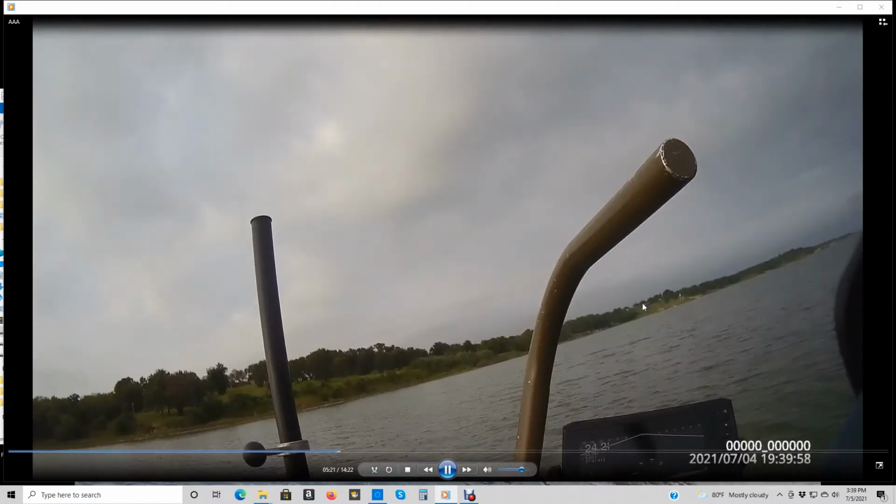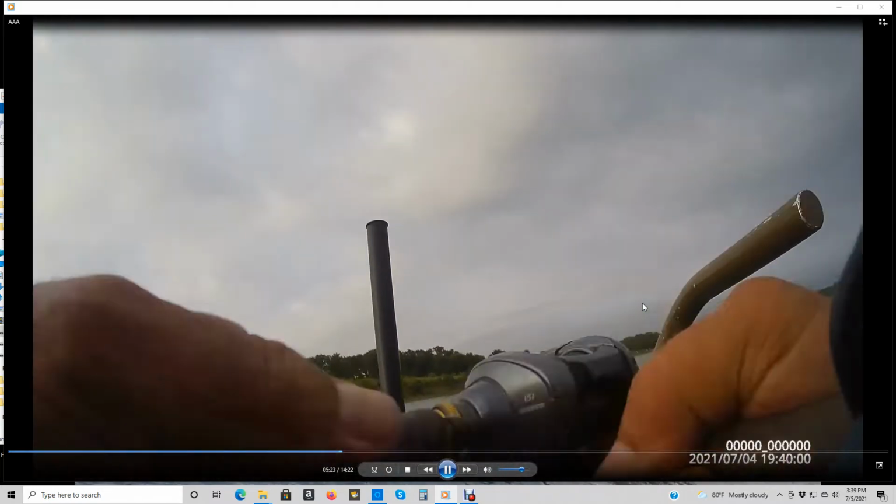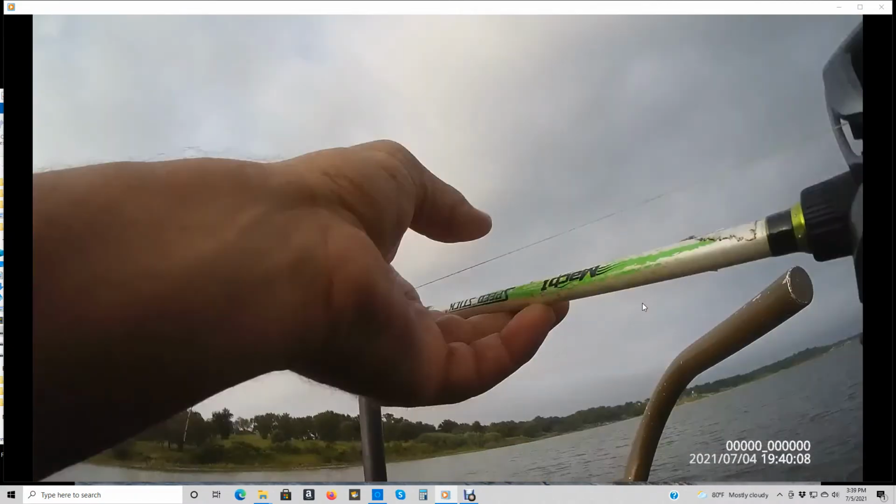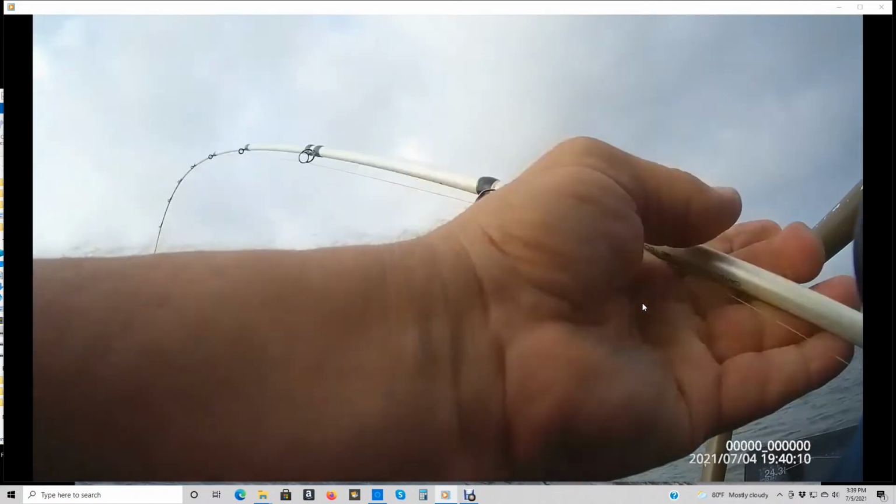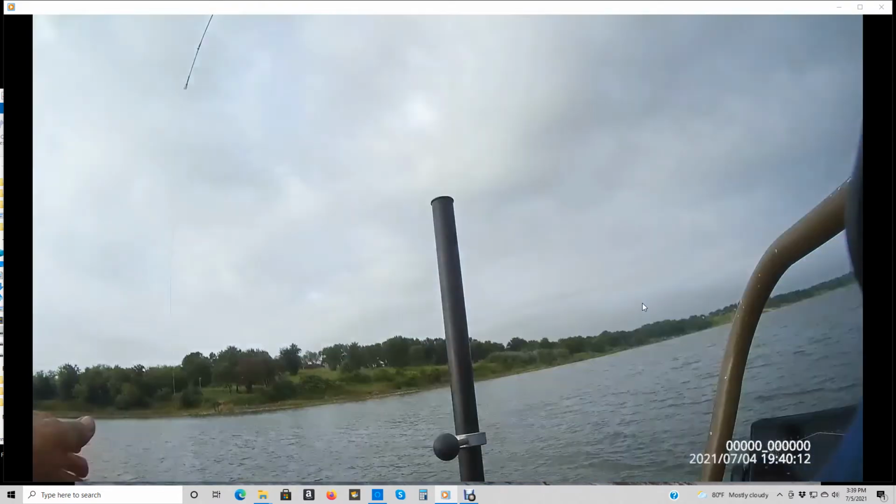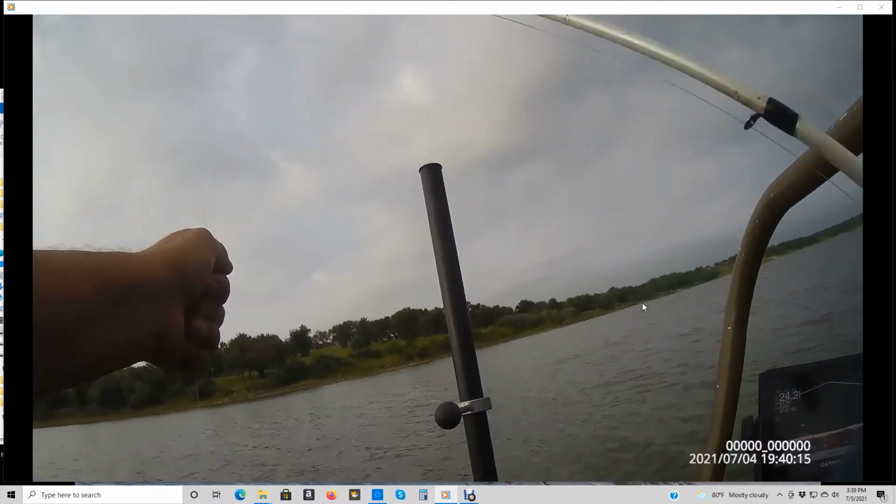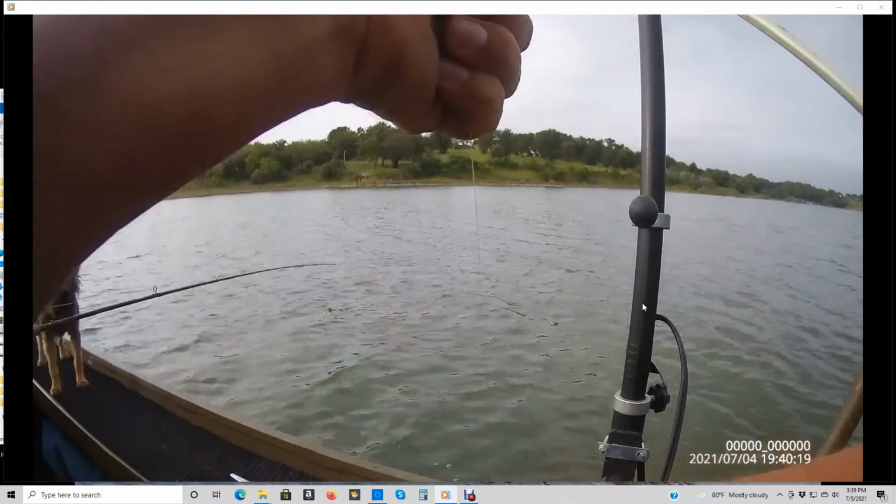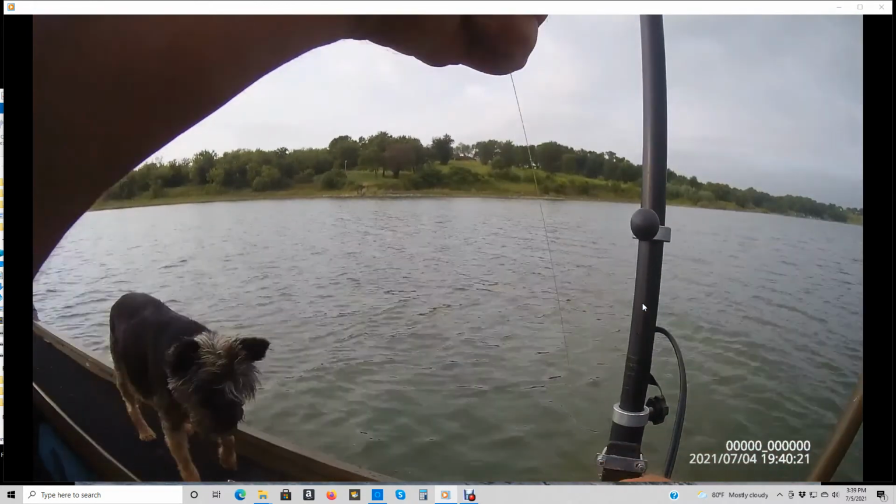See all them fish on that Livescope there? You can't help but catch one when you got that many fish underneath you. And again, I'm going to show you the unedited part there that should look a lot better just as soon as it gets to that part.